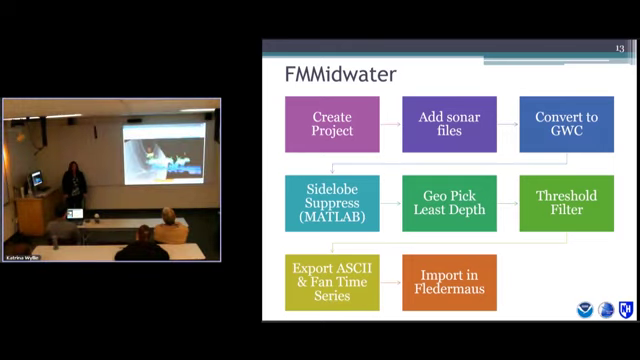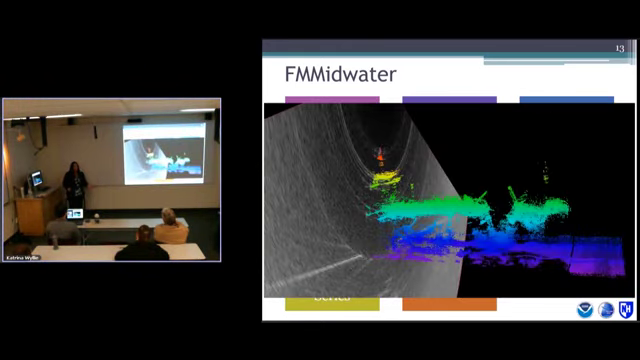Why did I do the fan time series? Because that's your water column data. So if you accidentally filter too much, you can look at your fan and say, oh, I filtered too much. I cleaned out that mast. That mast is actually there. Let me relax my threshold filtering a little bit. And this is imported in Player Mouse. There are a lot of different export options, but what I used mostly was the ASCII point cloud with the time series fan behind it.